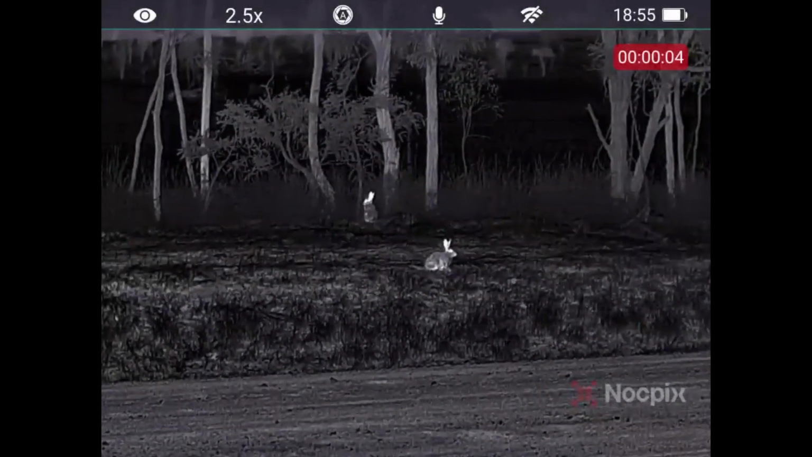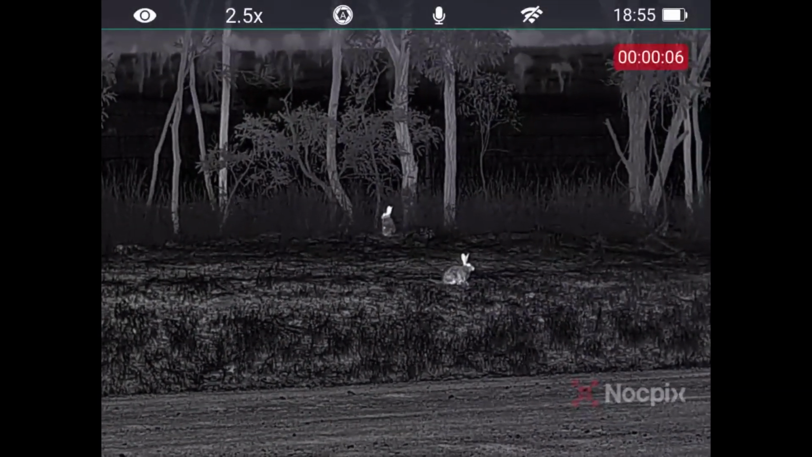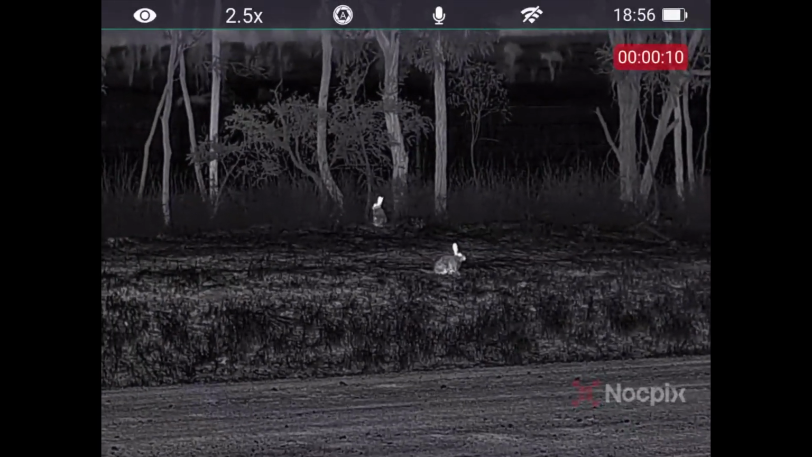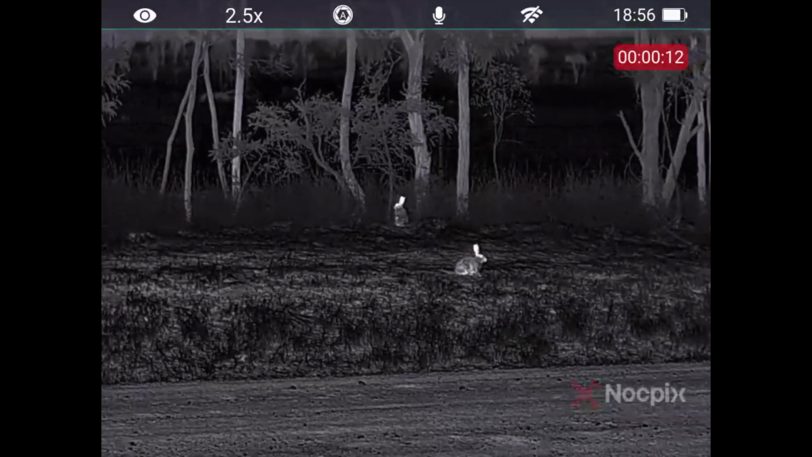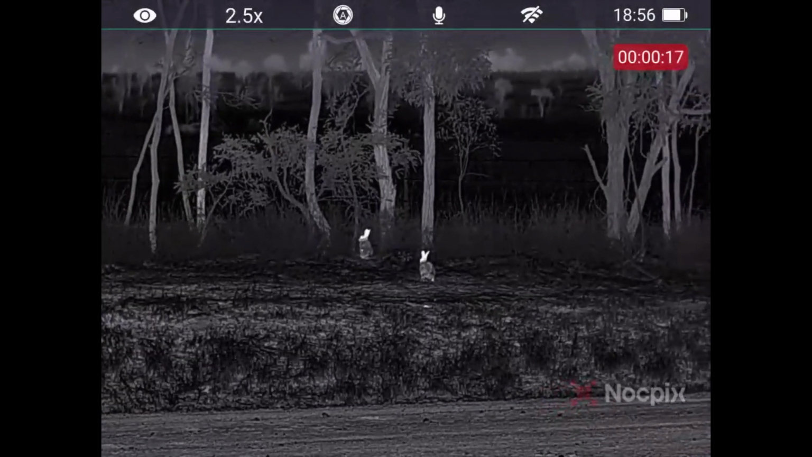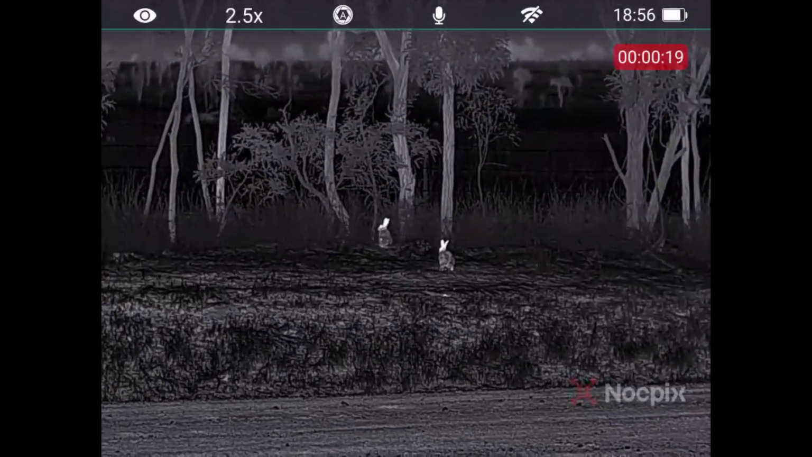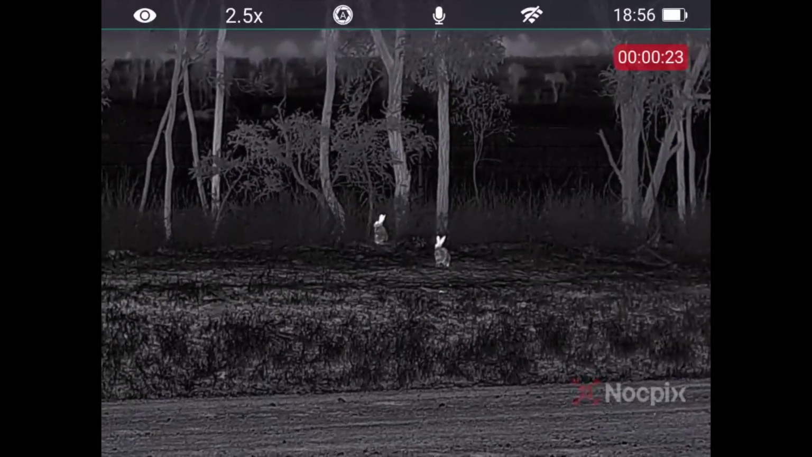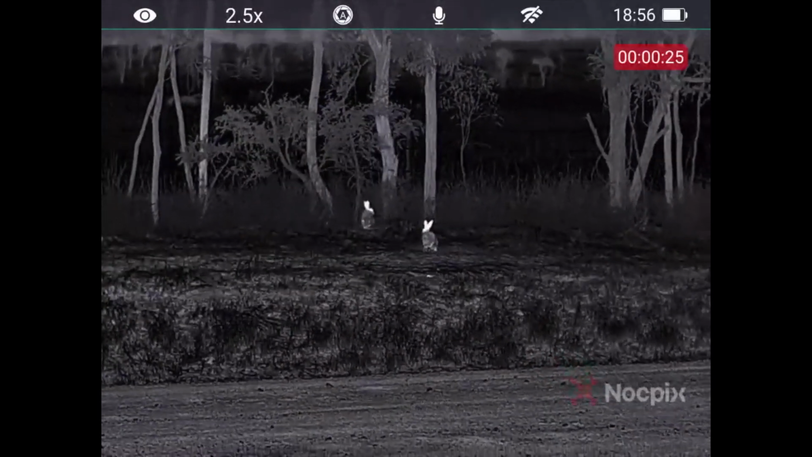Okay, so this is using the Nocpix Lumi H35, and there's two rabbits sitting at about 23 metres on the side of the road here. So this is using the audio recording from the device itself, and you can see the picture and the audio quality.